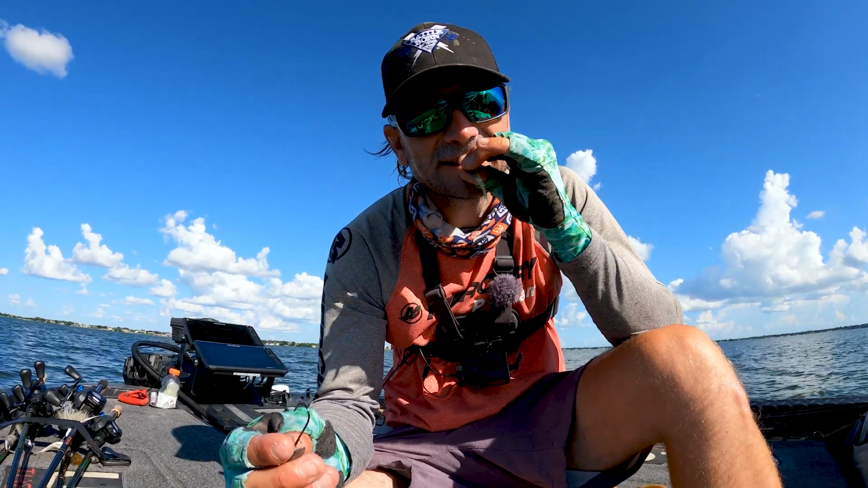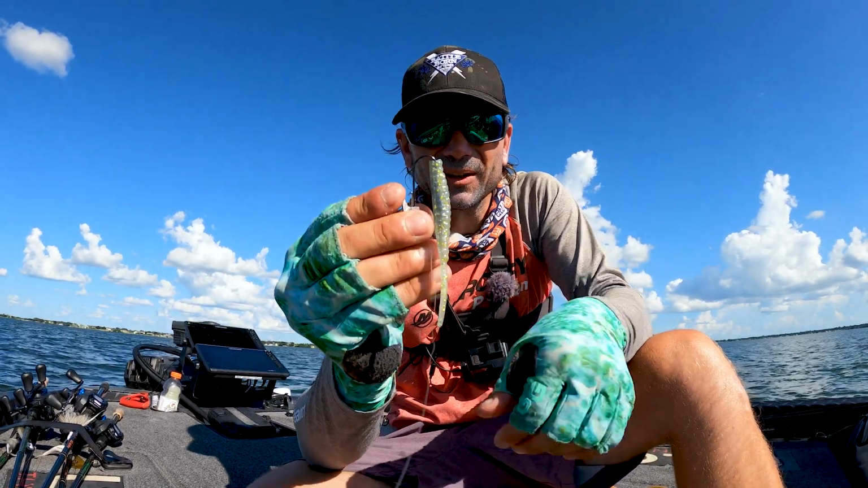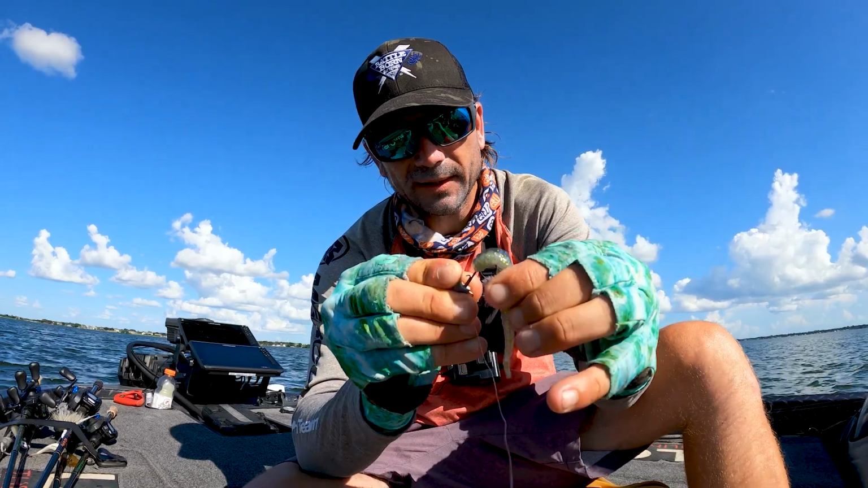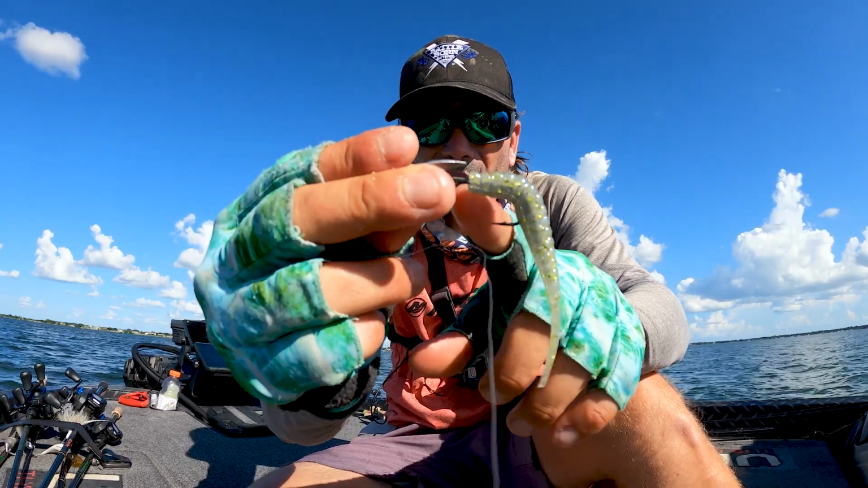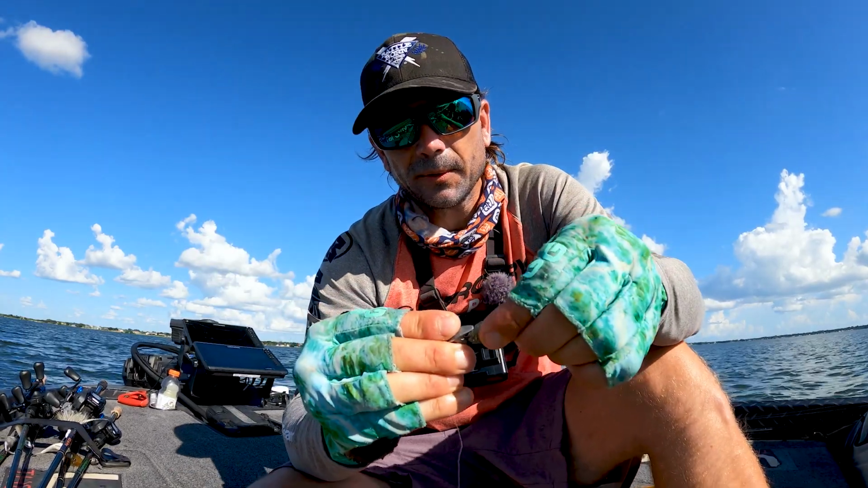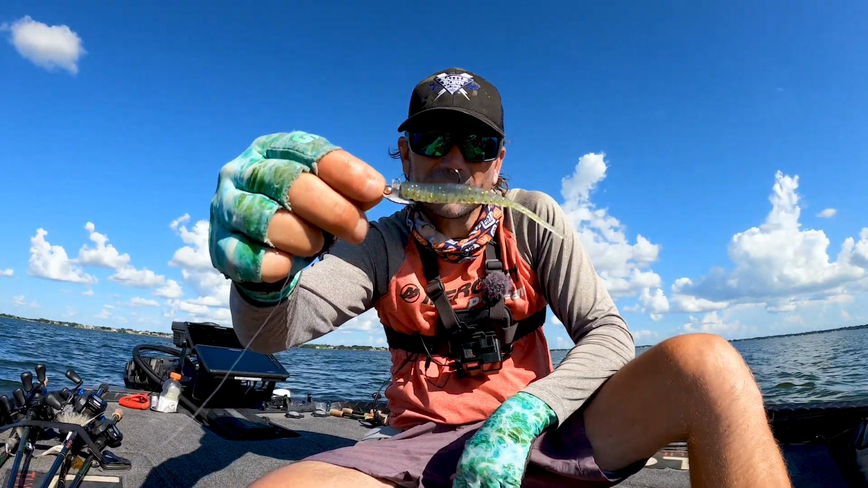So on the Gambler shaky shad, I'll go ahead and bite the head off. I want it a little bit thicker, and then you just thread it on, maybe about a 1/2 inch, and bring it out, almost like treating it like a swim bait. It's got a little hook grabber, and the head has a tongue on it, and you just slide the bait up under that tongue and it grabs that little keeper, and that's what you get right there. A super finesse presentation.